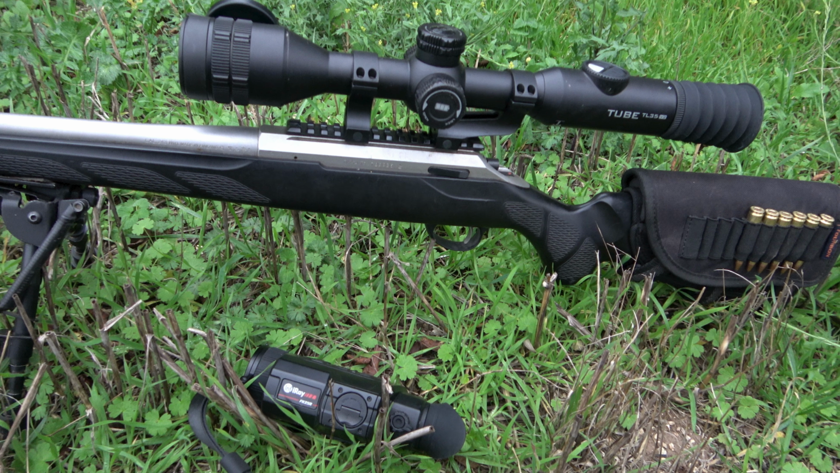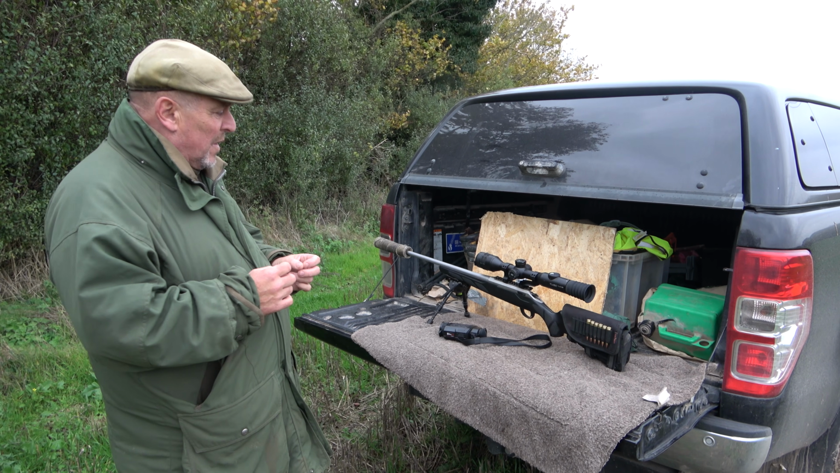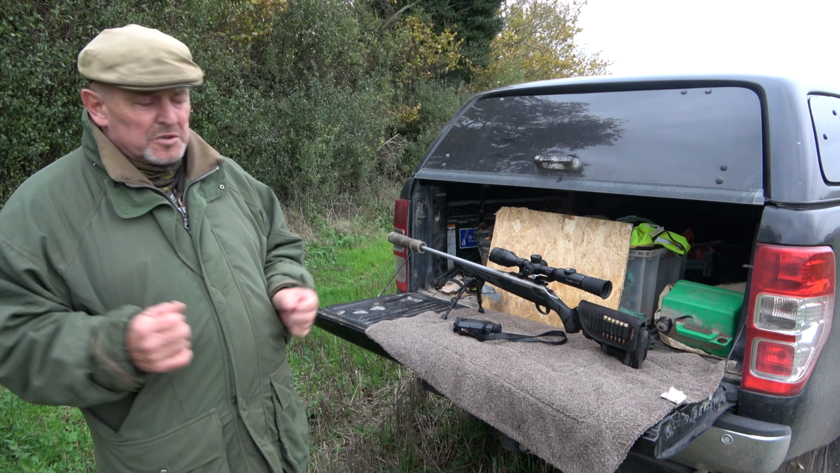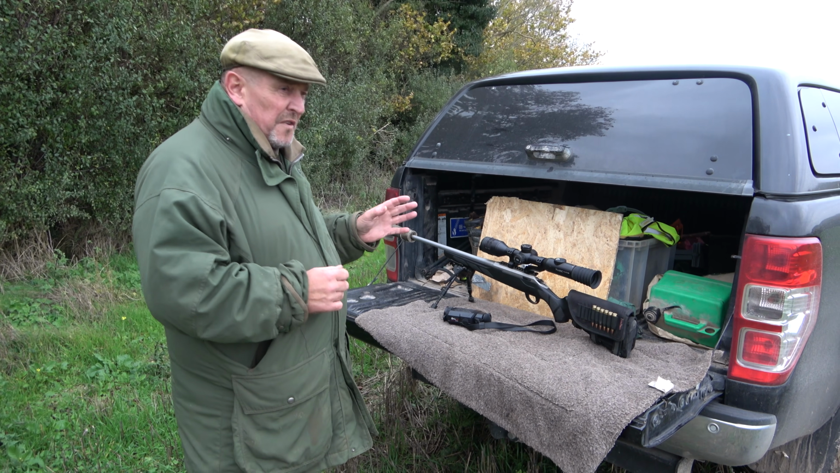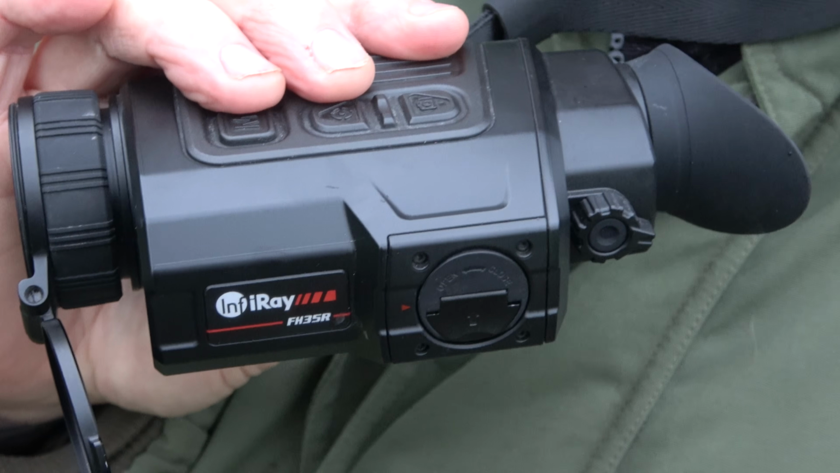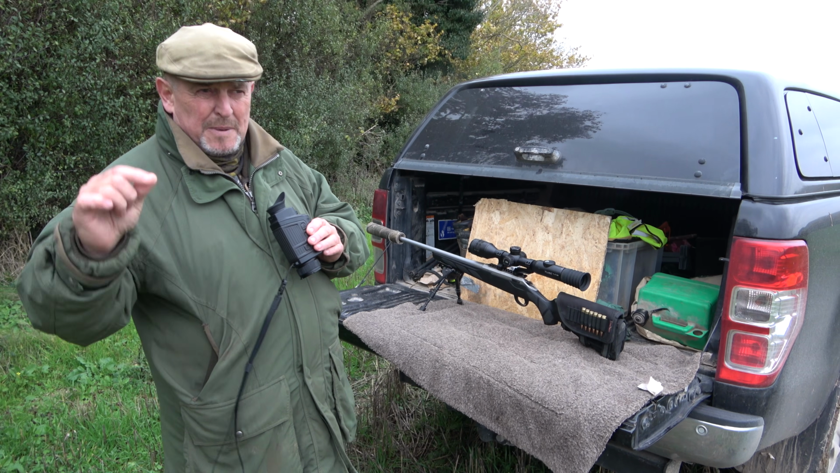Now, I was always a bit slow on taking up thermal to shoot with, but looking through this, the clarity is another level to what I've looked at in the past. I've already had 3 foxes with it. The spotter, there's no ifs or buts about it, and that's probably the whole of this area we're going to look at. I can clearly identify the tail wisping out the back of the fox.